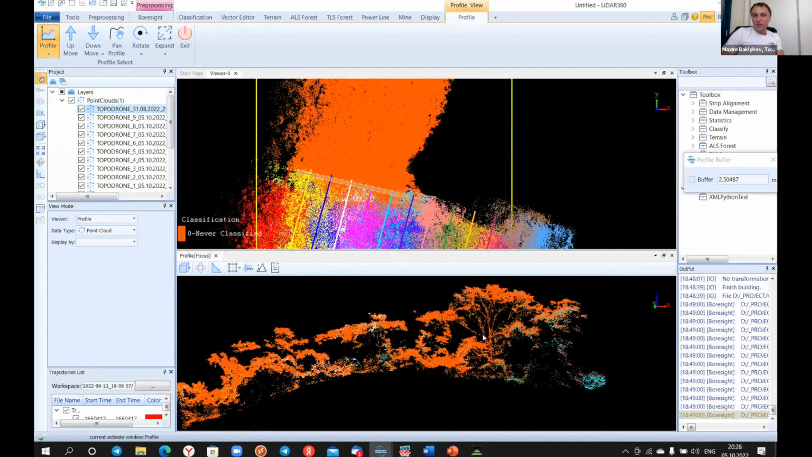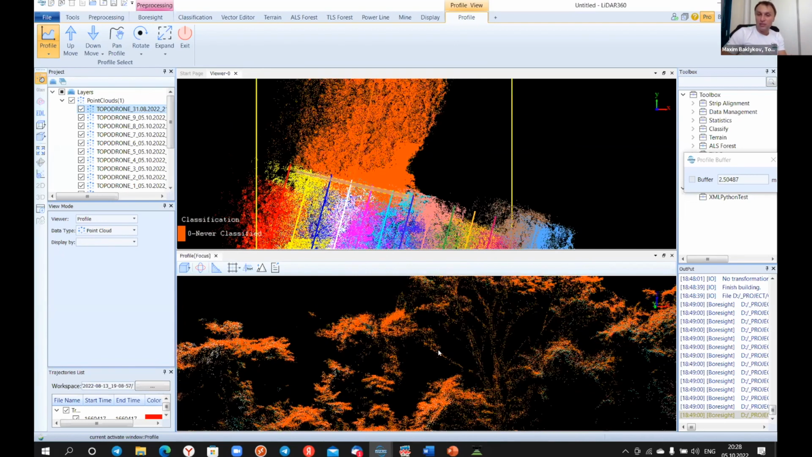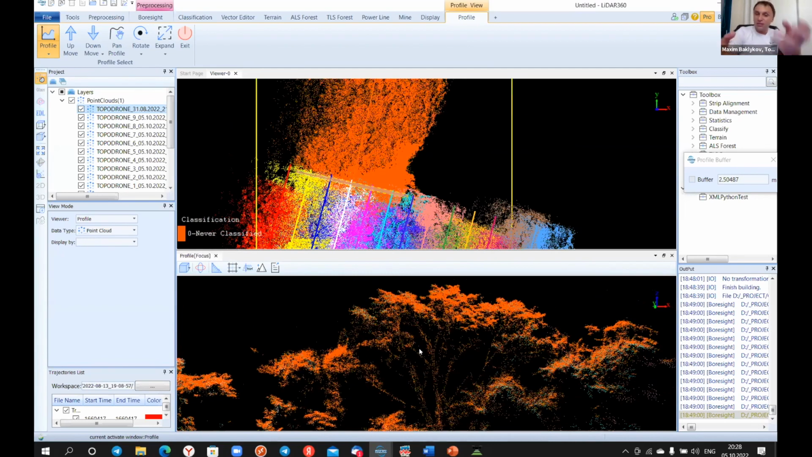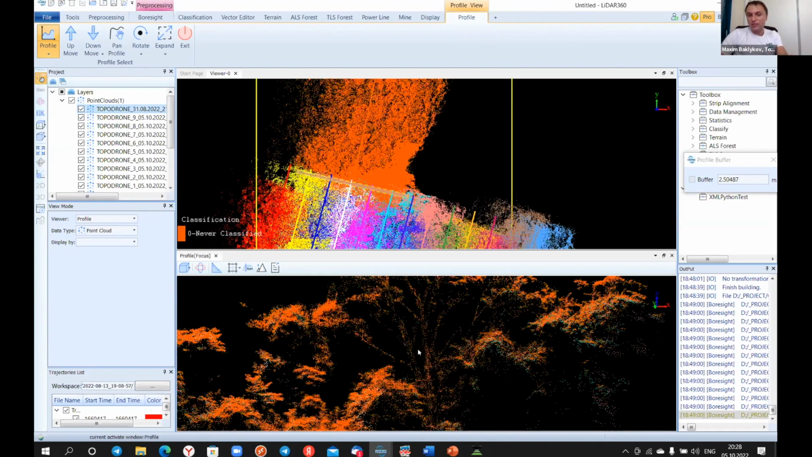And we can see that they are totally overlapping, and there is no displacement that we can see on the screen. So it's amazing quality of the point cloud, because Eduardo tried to fly at very low altitude, and he got a very accurate and very detailed point cloud with a very low level of noise. You can see how clear the structure of the trees is.